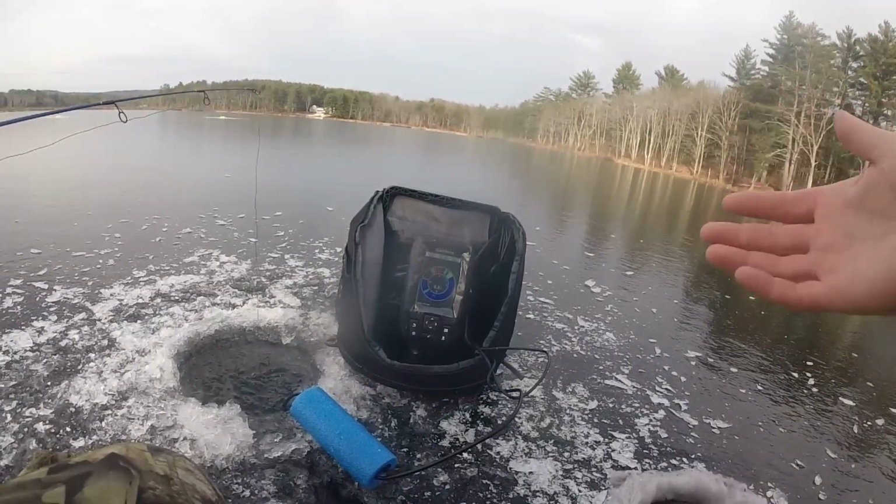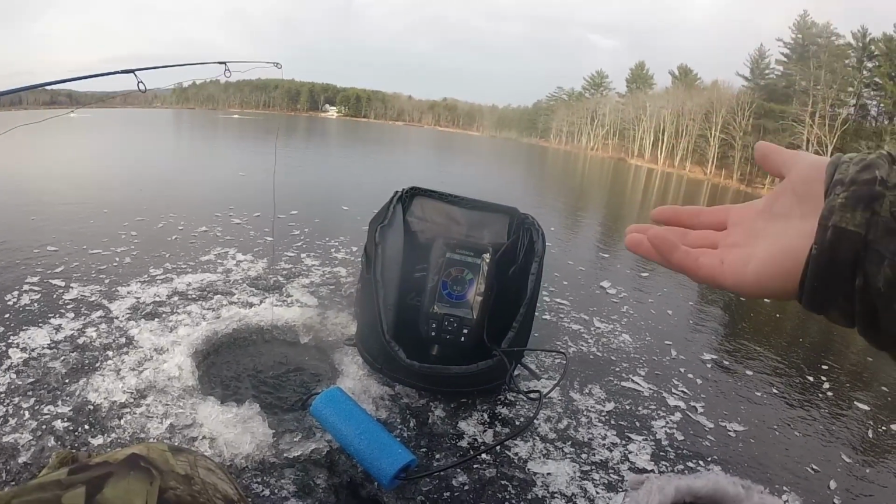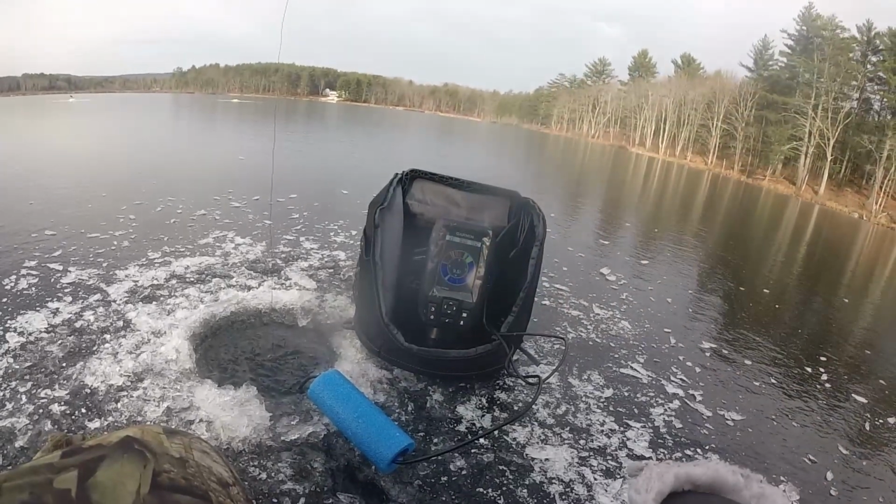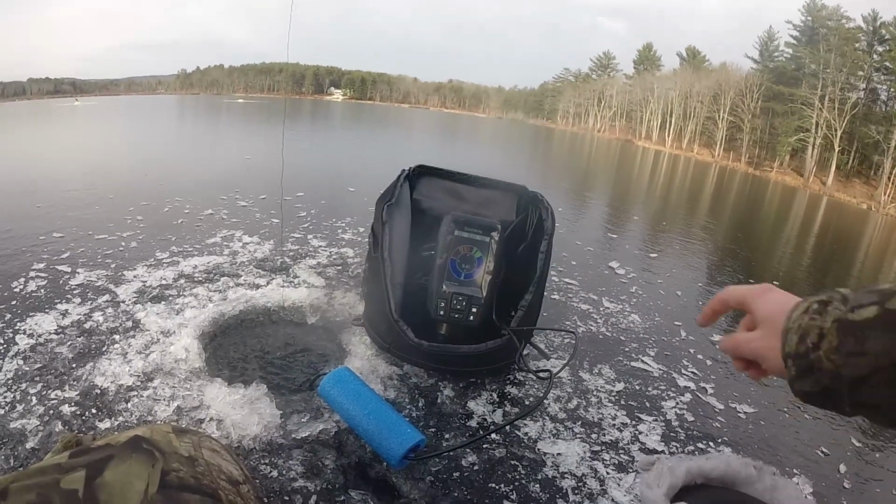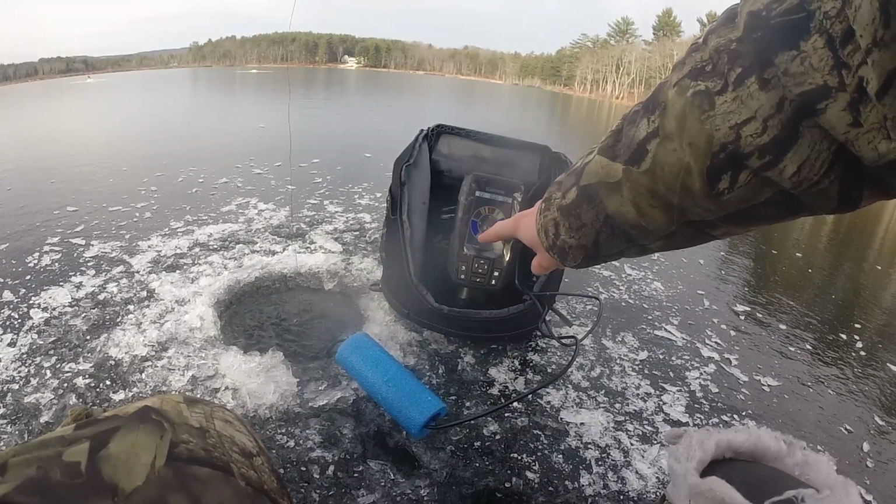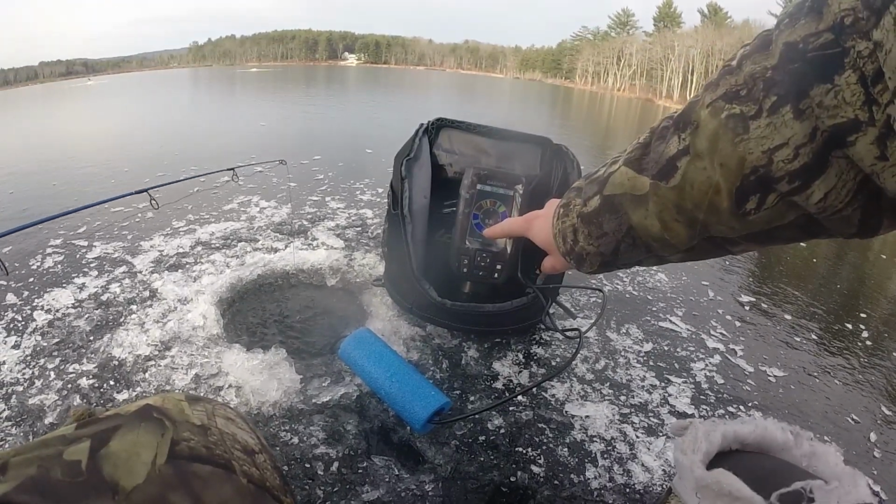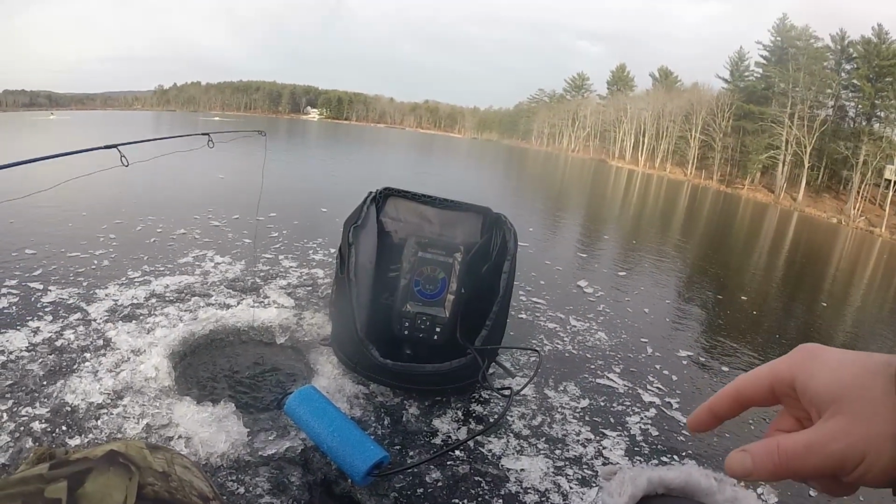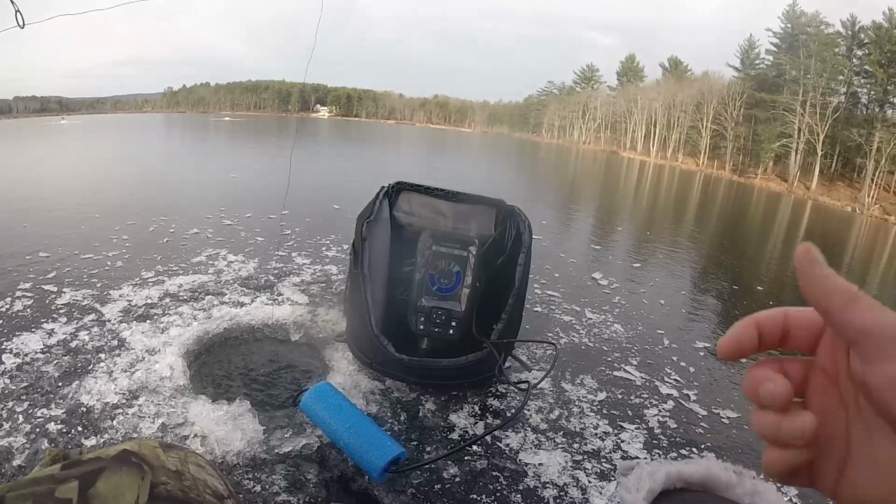One super cool thing about the Garmin Striker 4 is, you see this, that could be a fish, but if I raise up my rod, this thing is also raising up. So you can actually see my shiner right there and the swivel. That small little light blue bar behind this red bar here is my swivel.